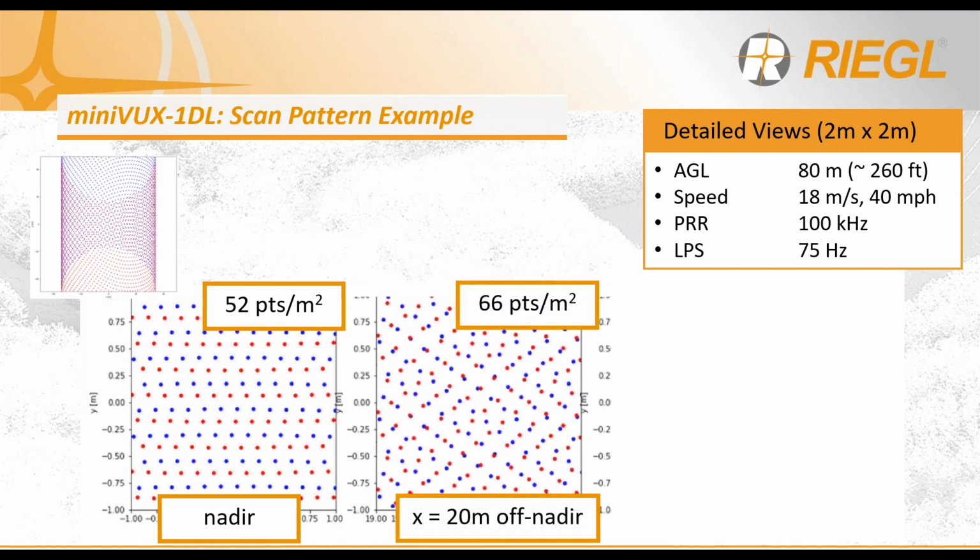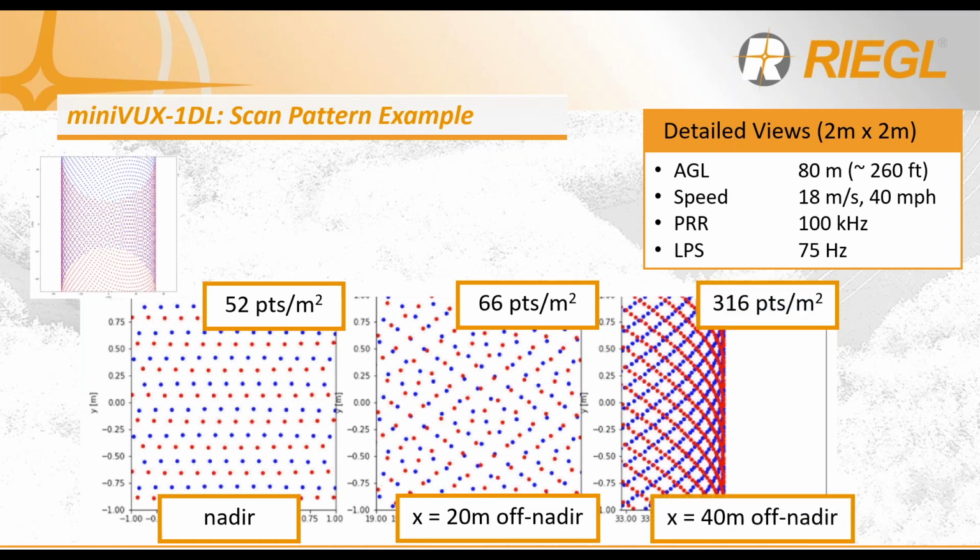If we move 20 meters off nadir, so 20 meters over to the side, left and right, there's an increase at 66 points per square meter. And moving over 40 meters off nadir, so we're looking at the edge of the swath line of this LiDAR scan pattern, we have a tremendous increase of a whopping 316 points per square meter.